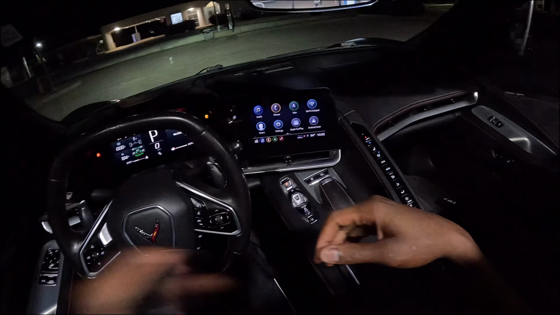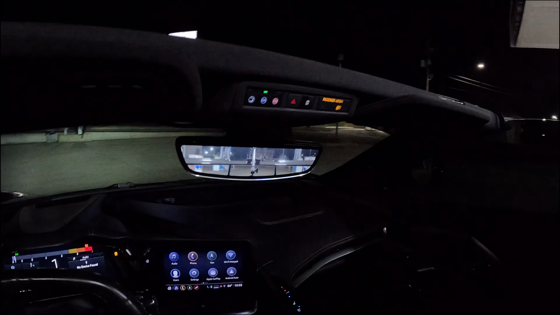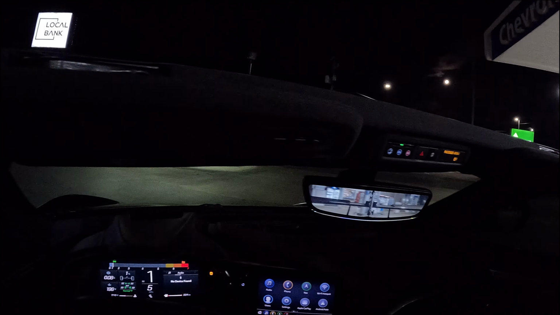I ain't gonna lie to y'all, I really don't know where the hell we finna go. But we just finna cruise around, see if we can run into some shit. Catch us a op. Like in the summer, I'm gonna roll through and crack these ones just a little bit too.